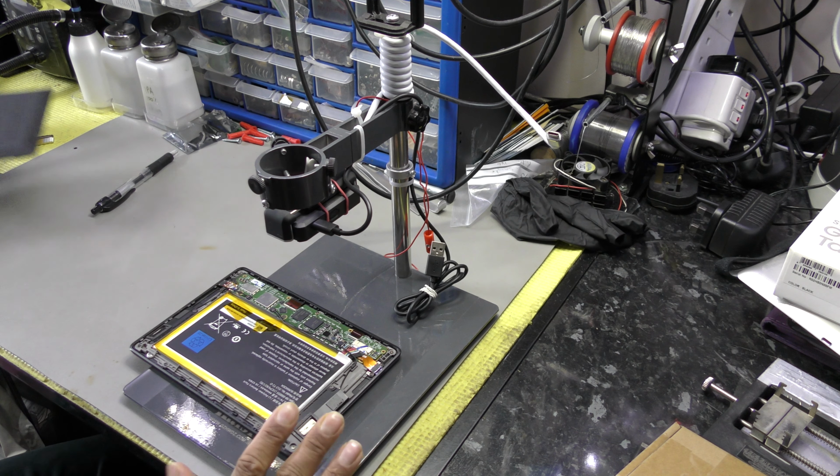So what I'm going to do now is point the camcorder towards the thermal camera. Let me get this in a nice position so you can see it better. Get the marker on the chip so you can also see what temperature.